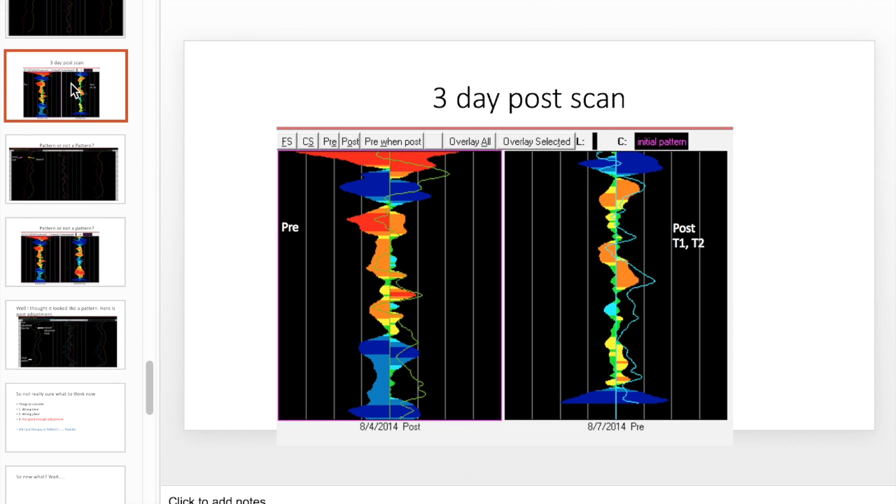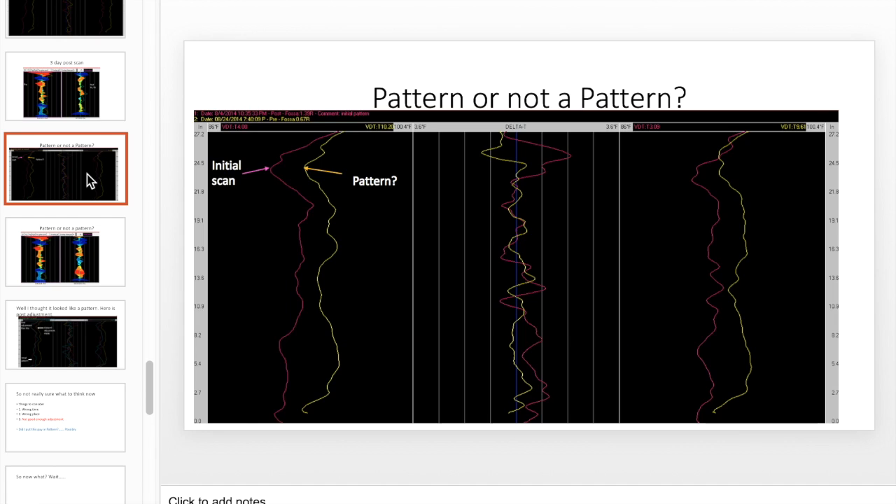So there's a delta T. Now keep in mind, when I was doing these adjustments, I didn't have the delta T to even go by. I was going by lines, and then after the software upgrade, I wanted to see what the delta Ts looked like with the new different colors. So that's why I threw them in here after. But when I was doing all this work, I was doing strictly lines, so that's why I can show you all the lines. So here's the initial scan. Pattern or no pattern? That's the question.